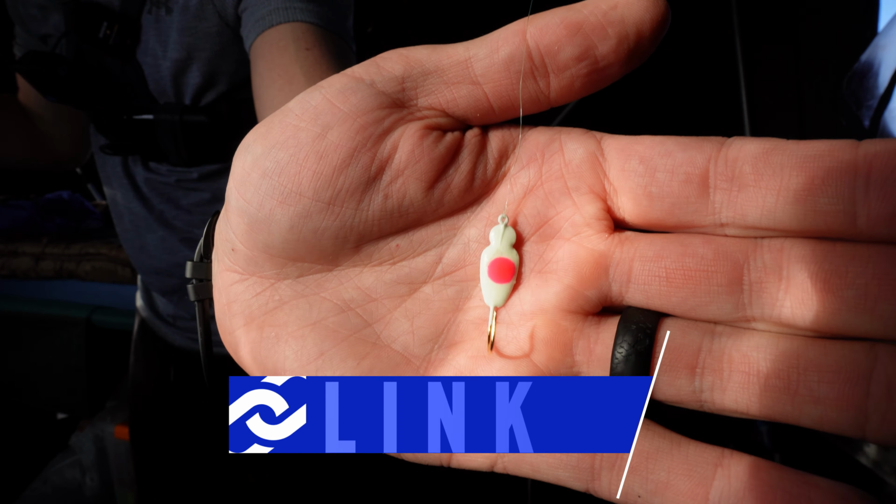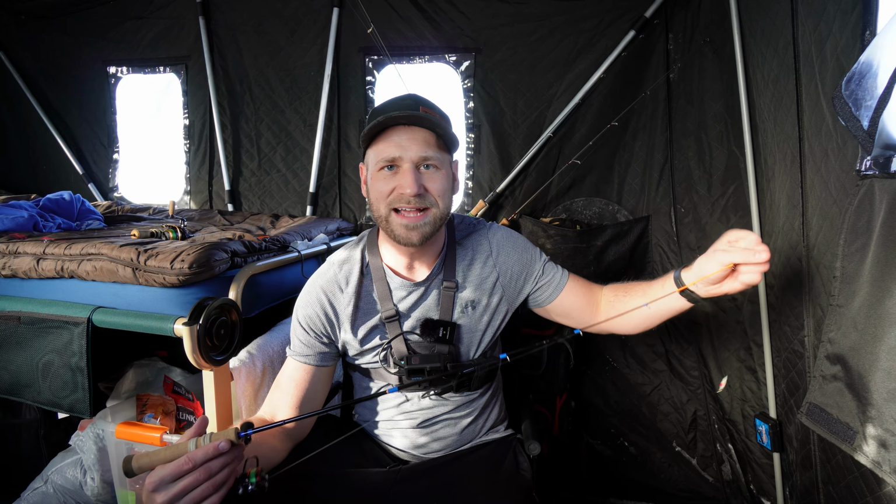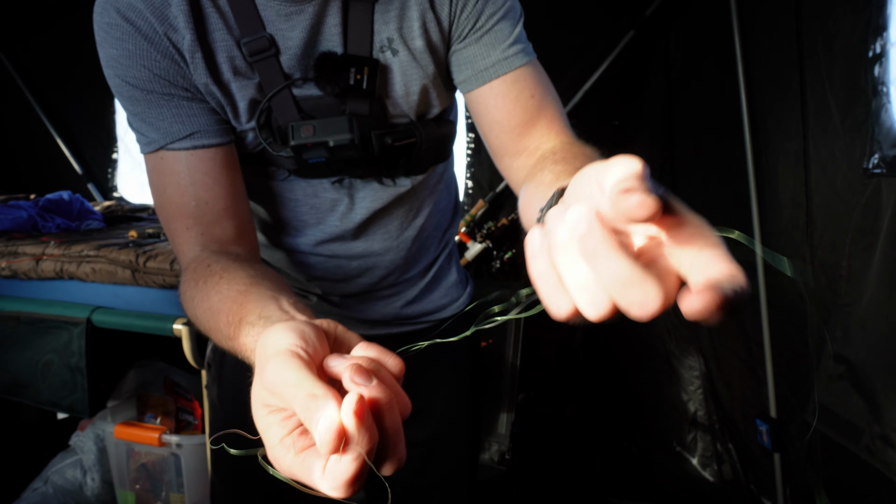I gotta retie my line after that, but that was caught on this little guy here. The back is just solid gold as well. And I just had regular smallish size golden shiner on it. Look at this line. I know you probably can't tell, but it is really, really rough. That's why you gotta replace this.